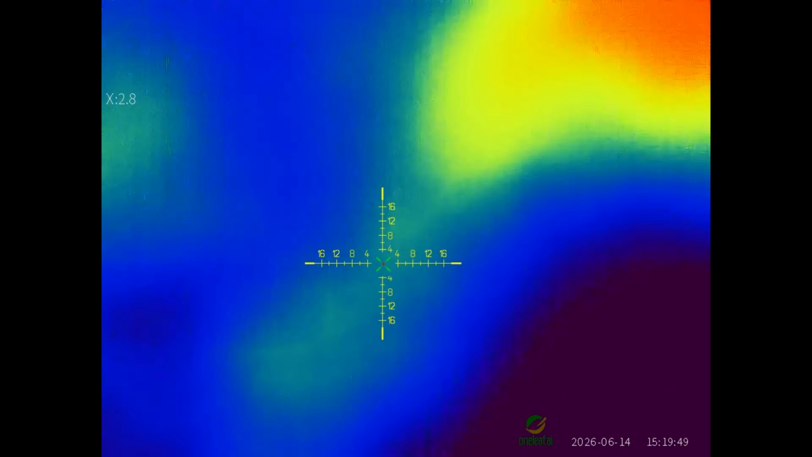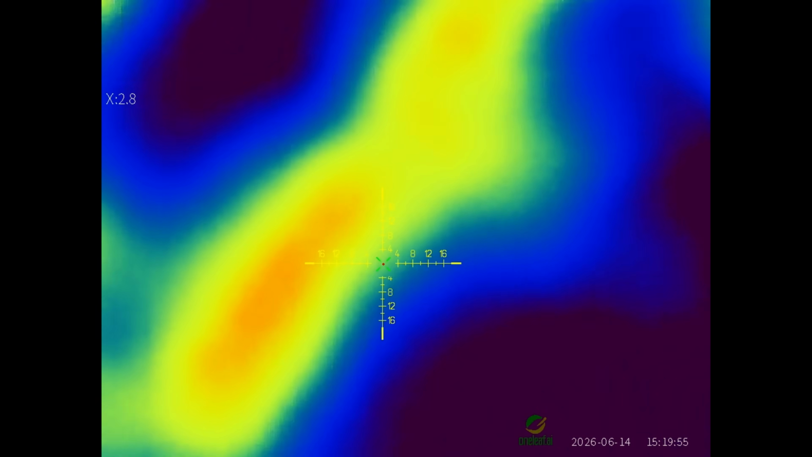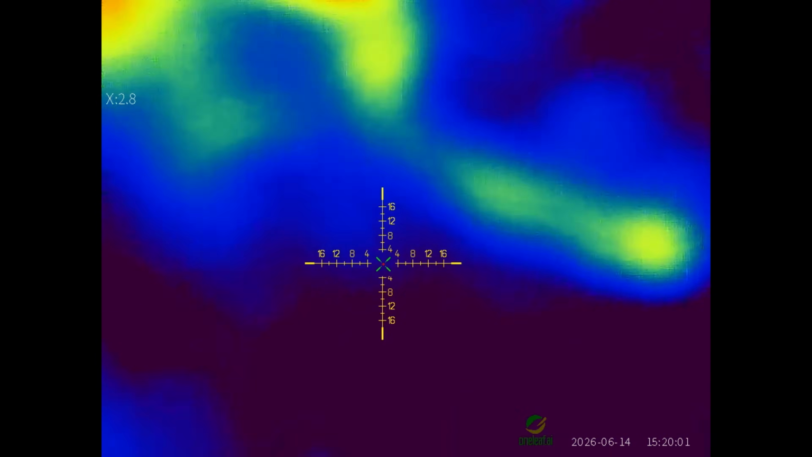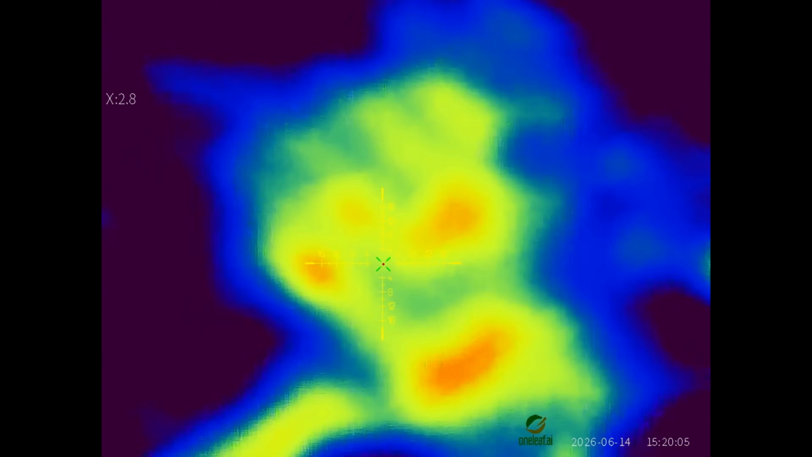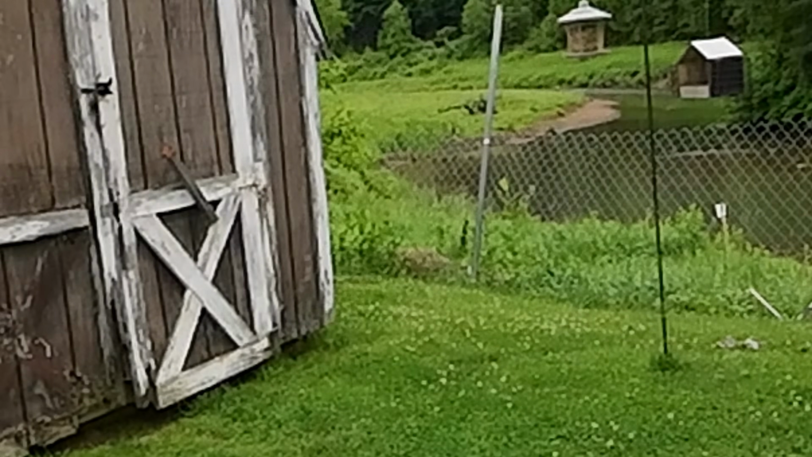On the ground. I'm very close. Yeah, from this close you can't really tell what I did, but look at all that. That's all from the water. That was room temp water. I just sprayed through the grass.